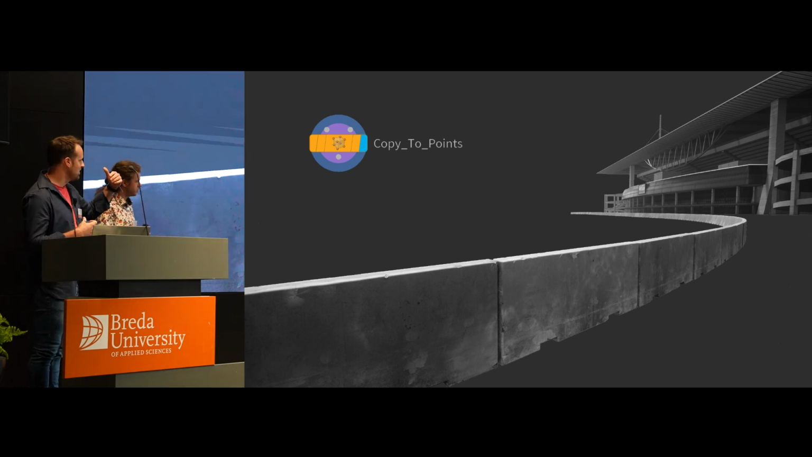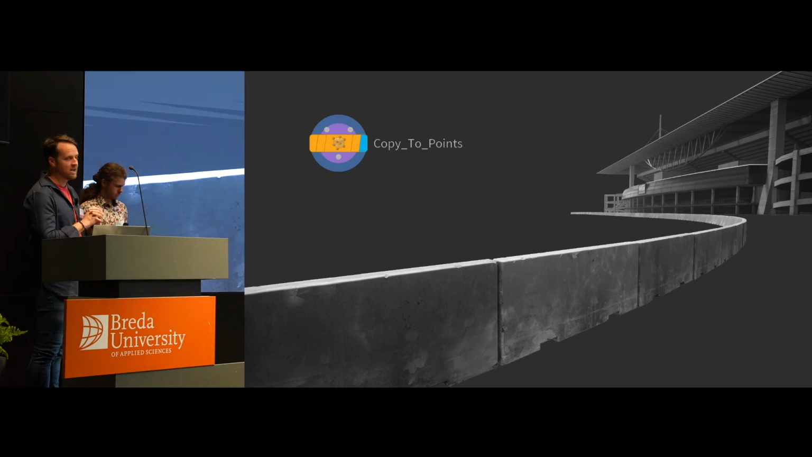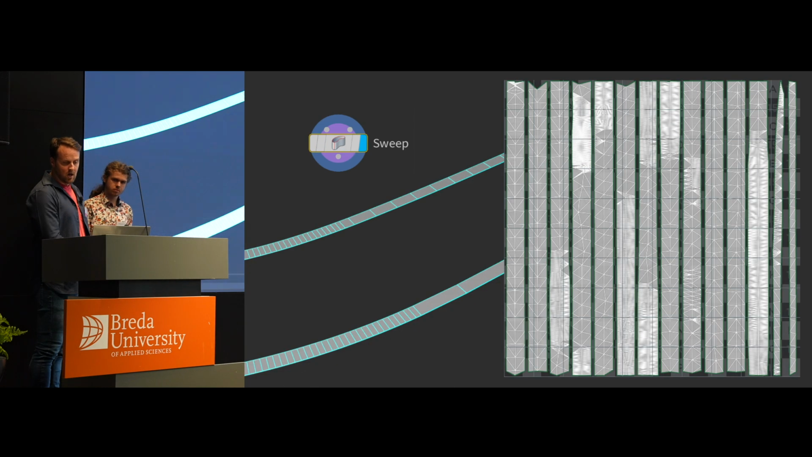And then also we can drive things like the textures, the dirt level, the different type, the randomization of the barrier to really give that natural variation that is required to make it look realistic. We can use copy to points to make that happen. The power of attributes in Houdini.